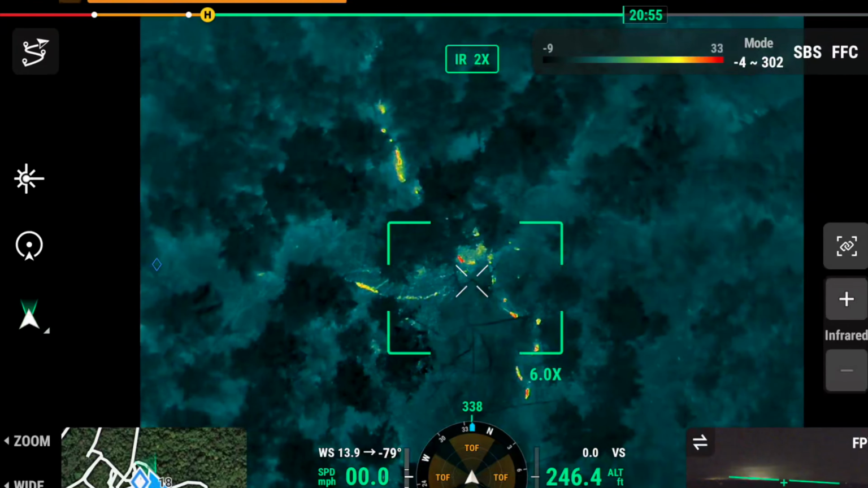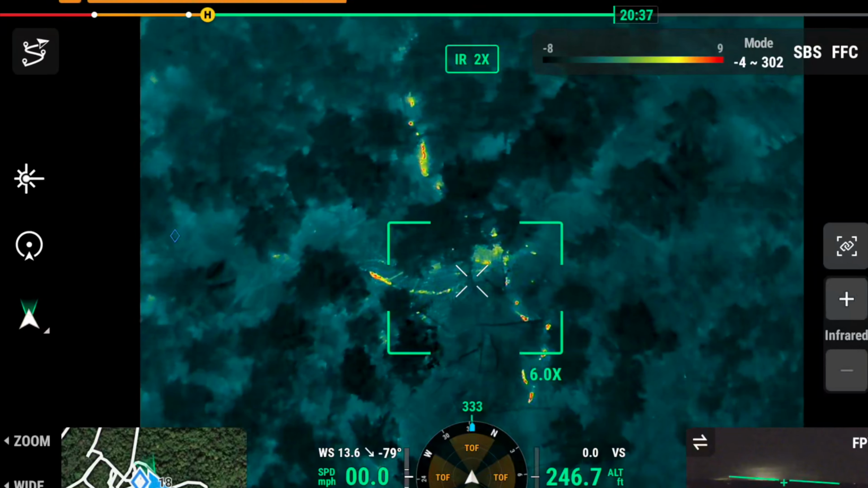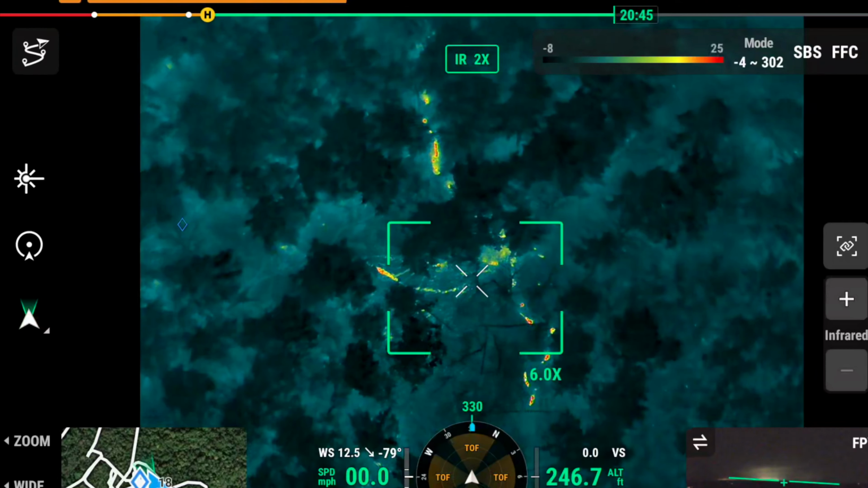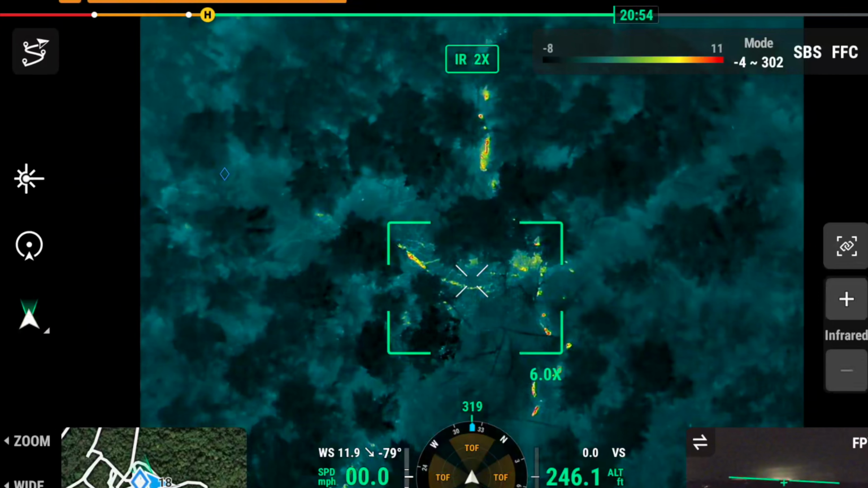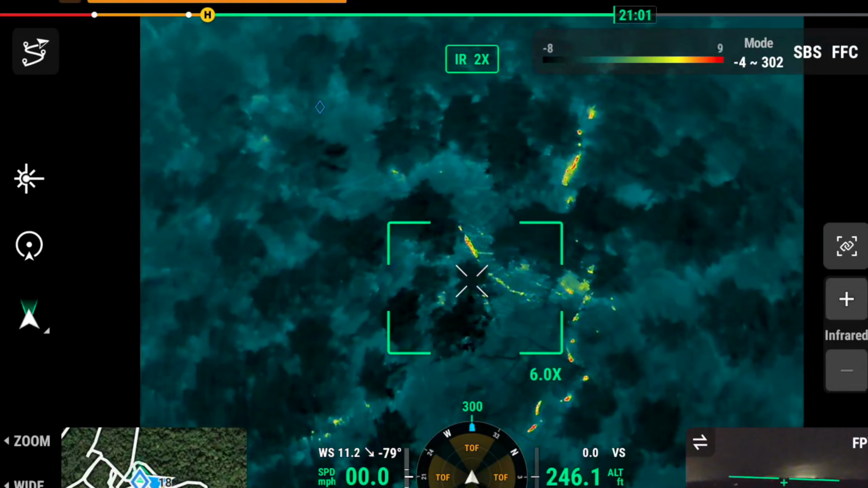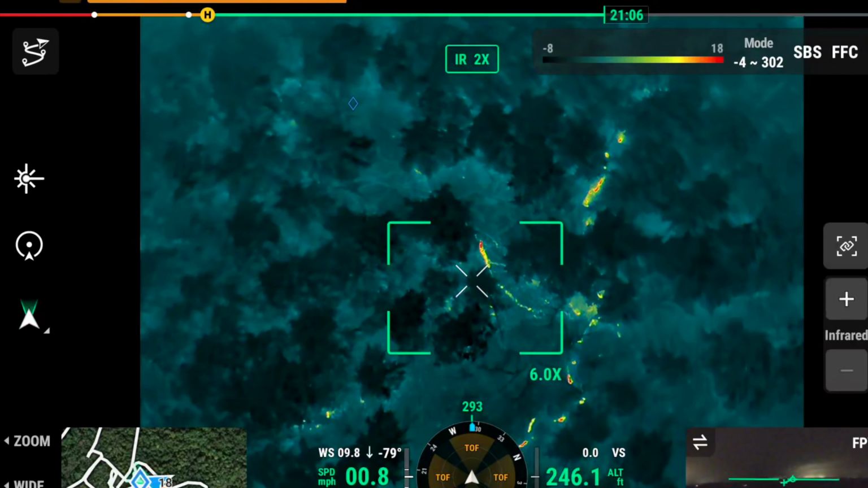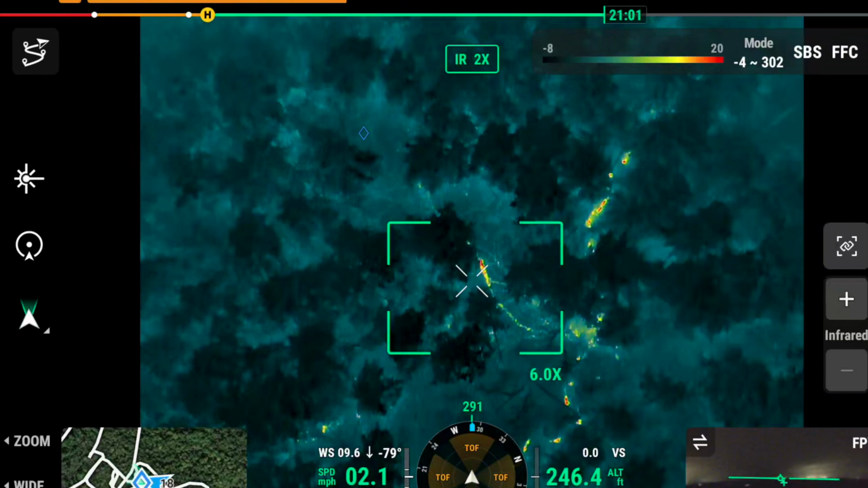Oh, man. Can't get around here. Yeah, the one dog did just, it looks like they're hunkering down underneath this, oh, okay, the dog's moving. Okay, it moved a little bit. Why did it do that? Okay, it's still kind of in the same spot. Yeah, it's just milling around there.